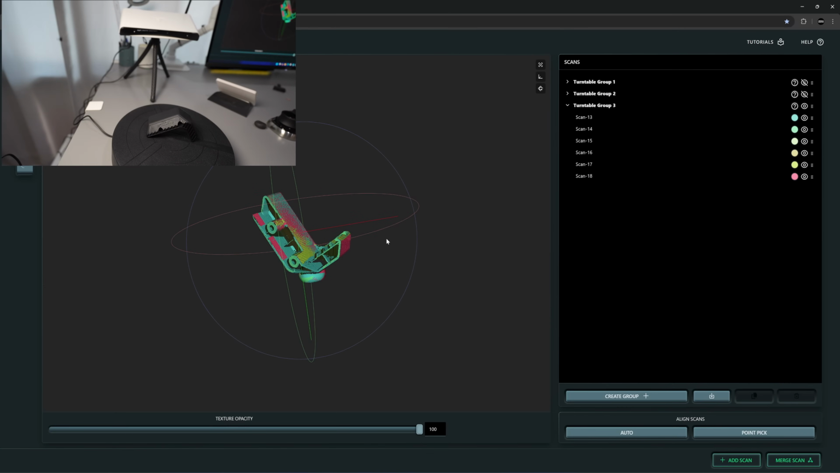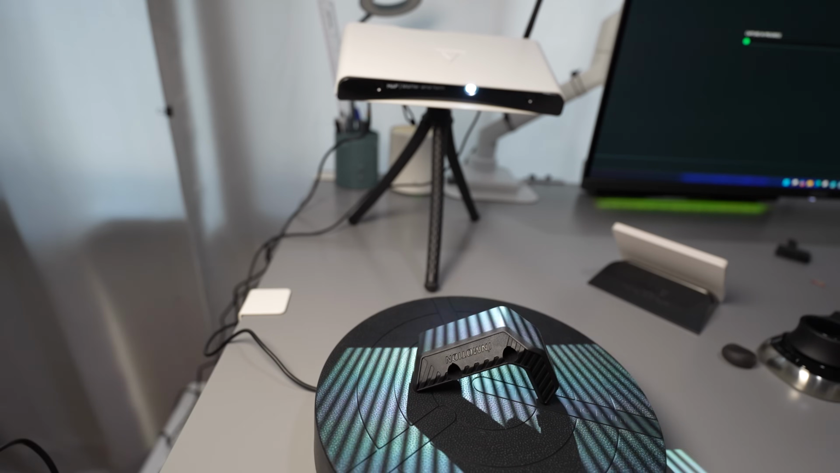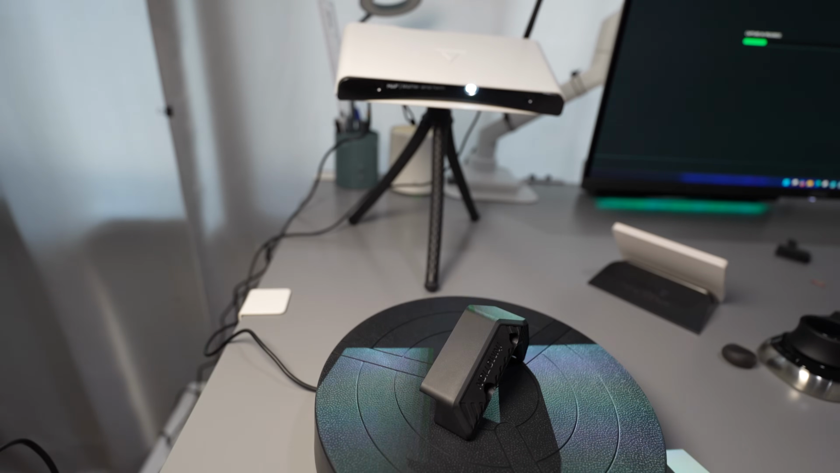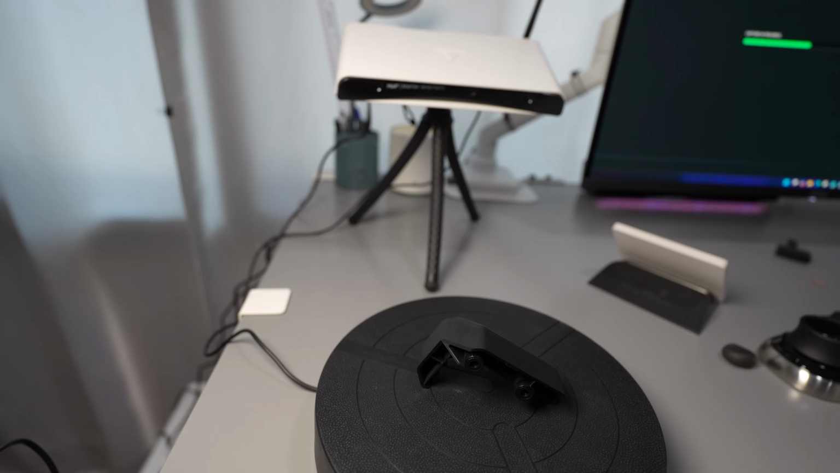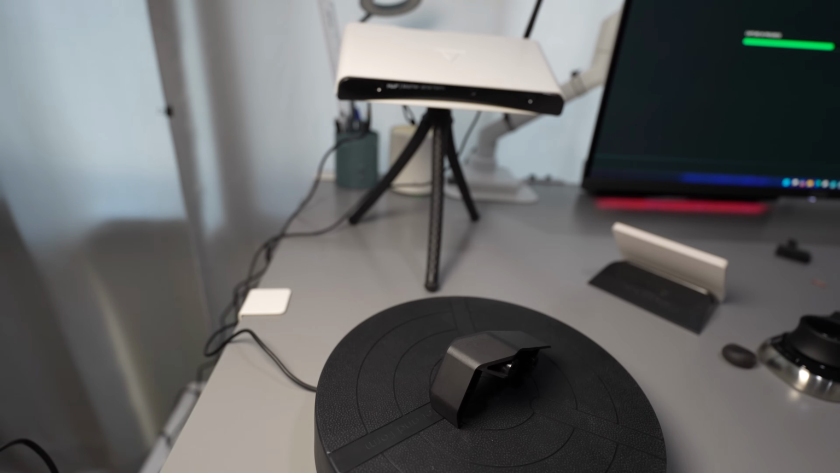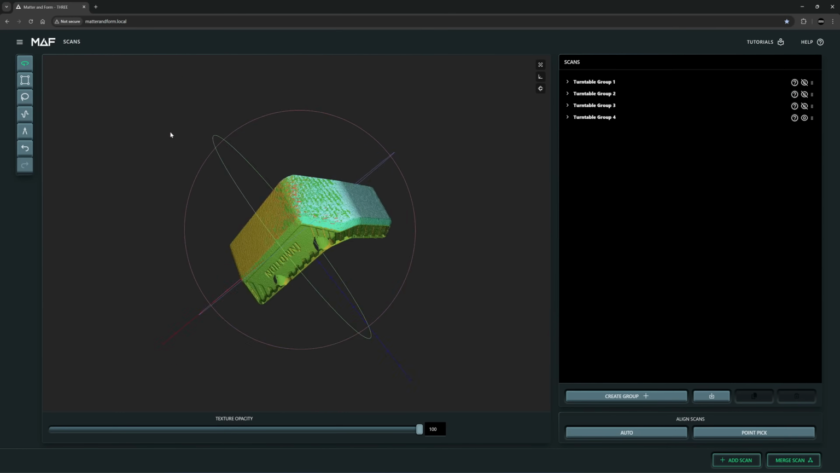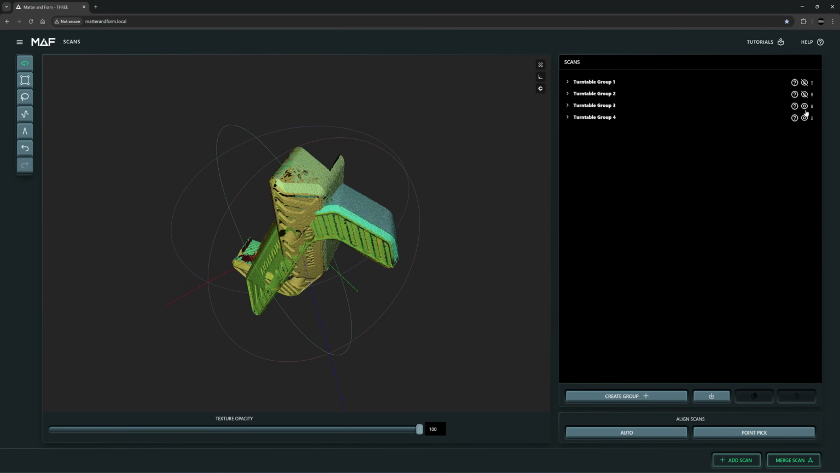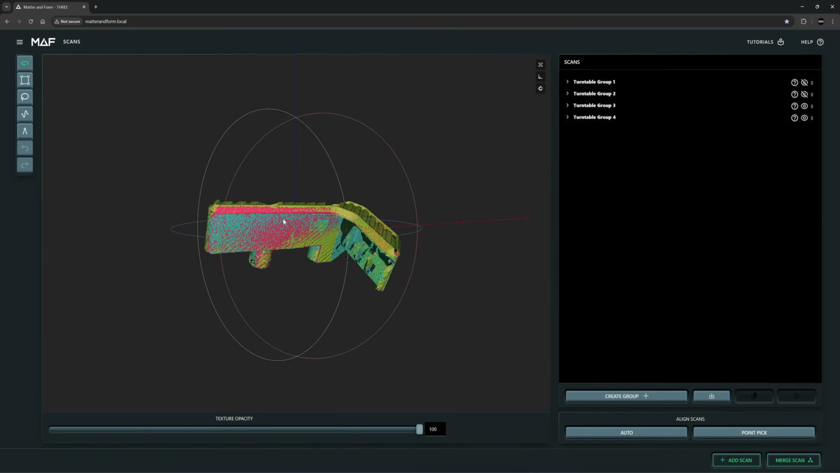Fourth scan, add. So we must scan 3 and 4 together first. Okay, now 3 and 4 are merged.